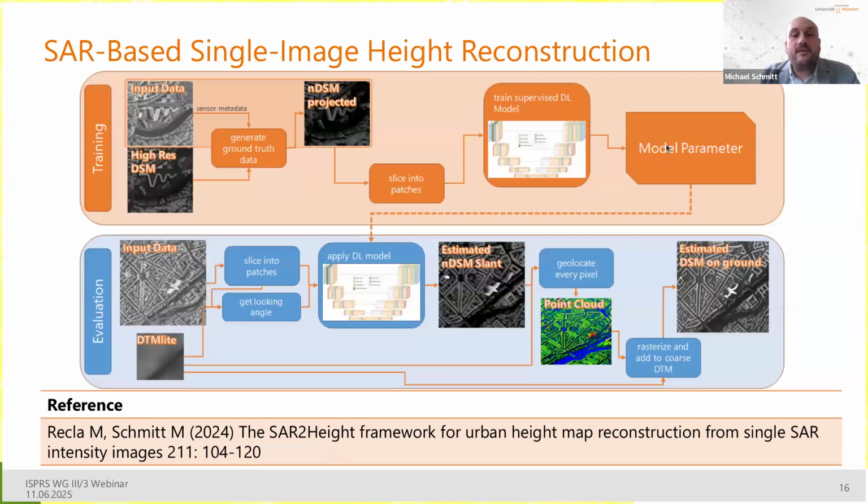You get your model parameters, and later, if you want to apply your approach, you take some SAR input data, again in the SAR native slant range geometry, you slice it into patches, and because we have this metadata infusion block, you can extract some extra metadata and put it inside here.